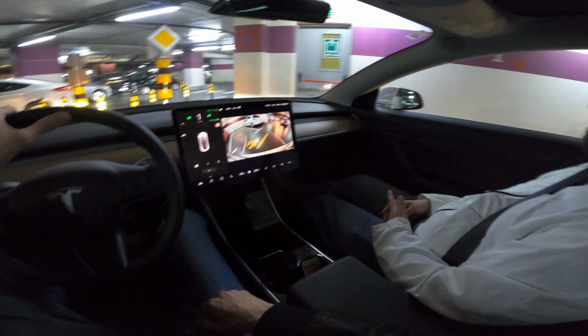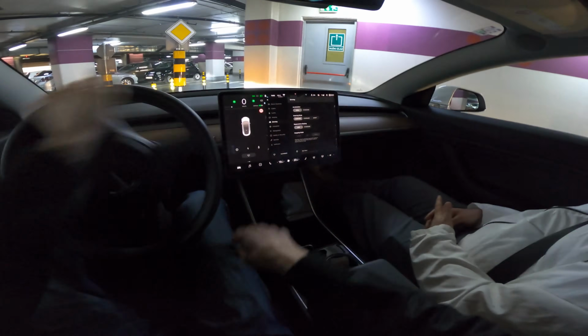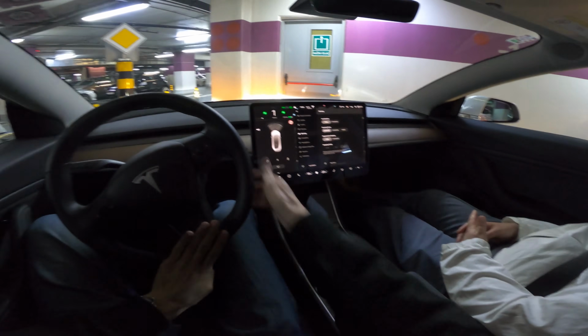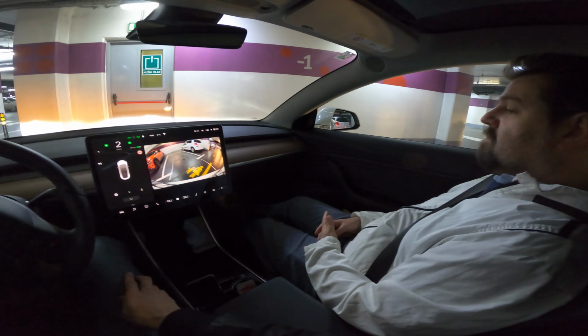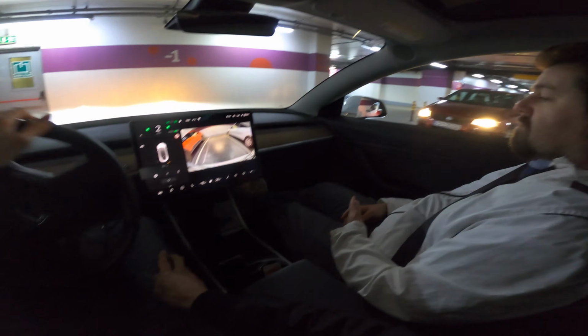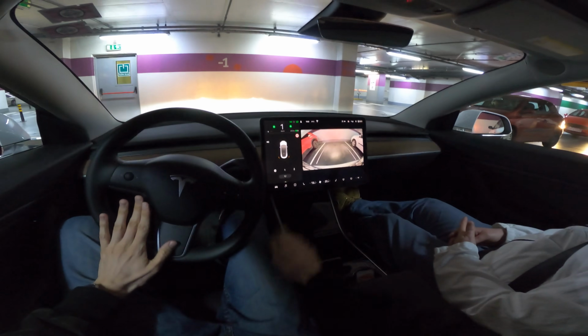I'm going to correct myself. I'm used to using the mirrors, but I'll straighten up a little bit. Reverse. You have these guidelines. The hips of the car are a little bit wide, so watch the mirrors, but the camera should help you out, and the parking sensors you see on the avatar.